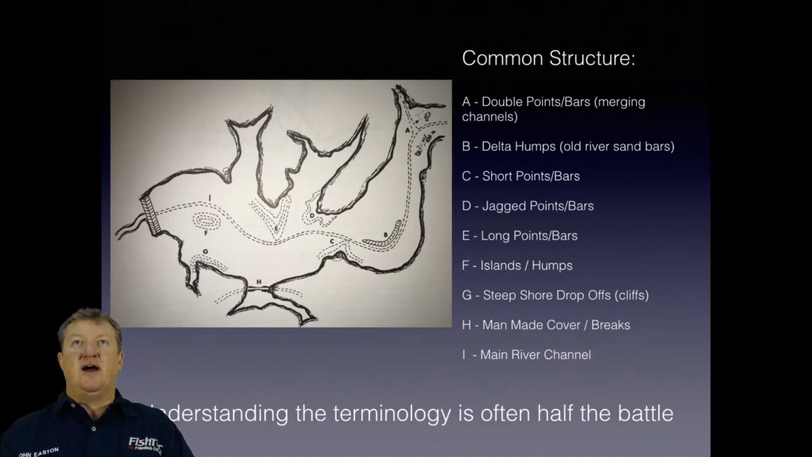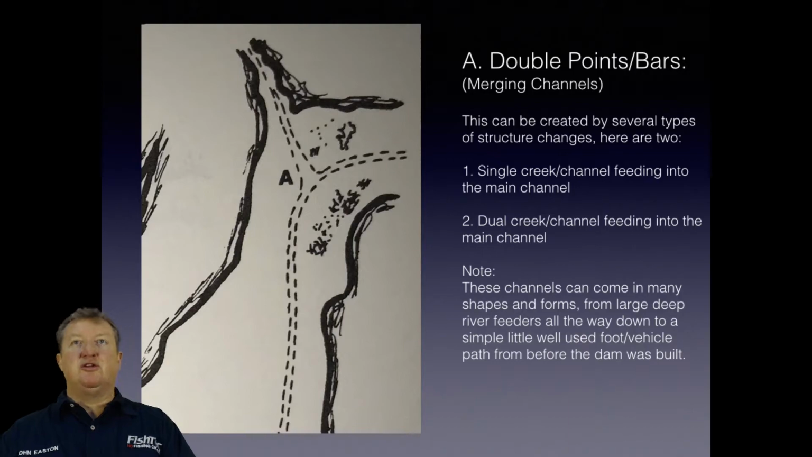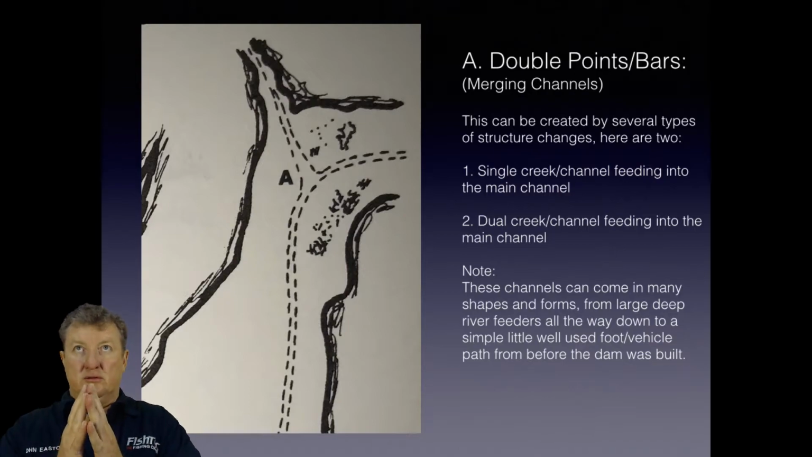Okay. And then I've obviously added I to this. It's the main river channel. I think that's a key piece of structure and knowing exactly where it is. Right. So what we're going to do tonight is we're only going to deal with A, which is double points or bars.